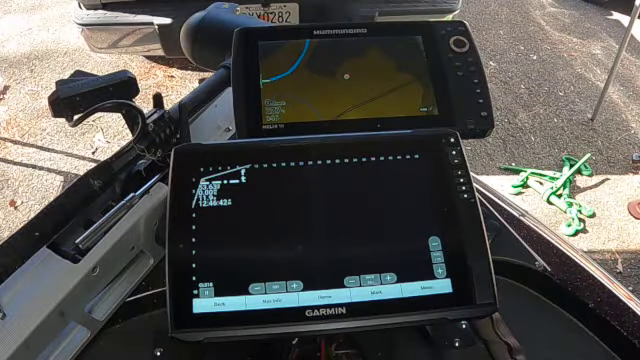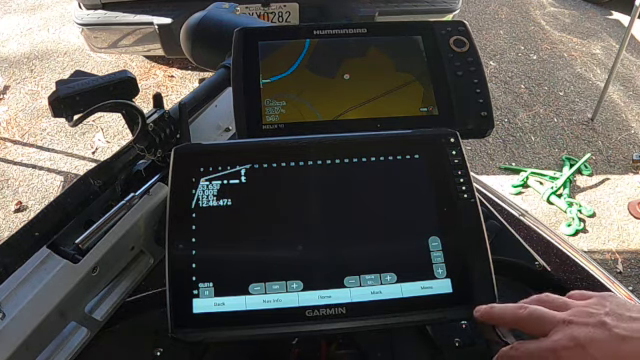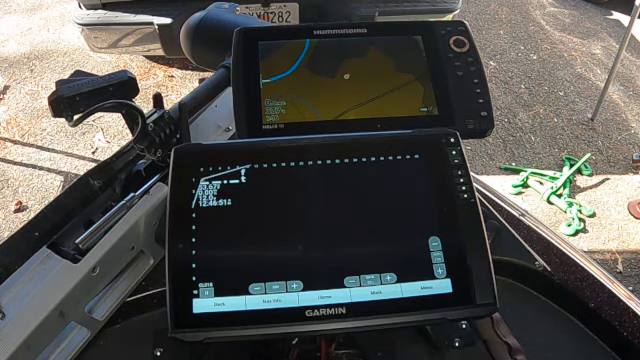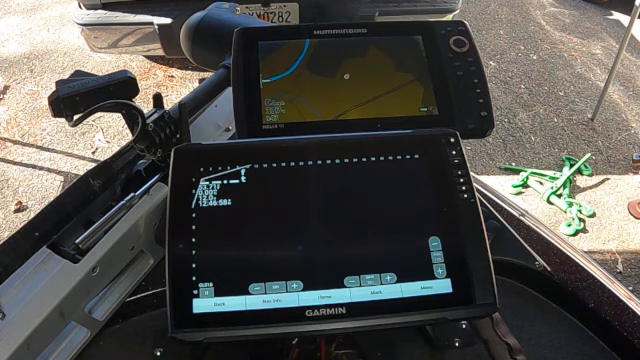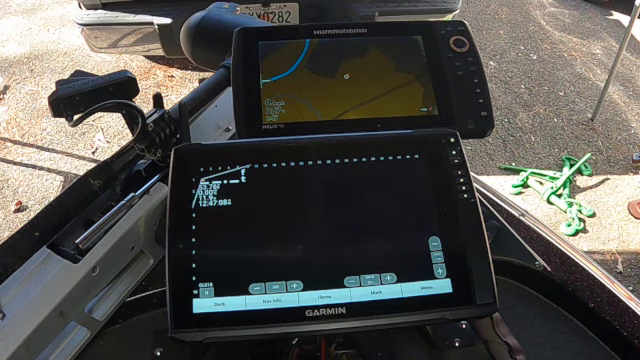All right, looking at the two units that I have on the front of my boat, I have a Helix 10, I have a Garmin 126. The Helix 10 on the front deck of my boat, I only use for mapping while I'm fishing. It's got the ability to do everything else that the 12 at the console does, but I use it to map stuff. If I mark a brush pile or anything like that while I'm using side scan at the console, the waypoint will of course show up on this Helix unit.